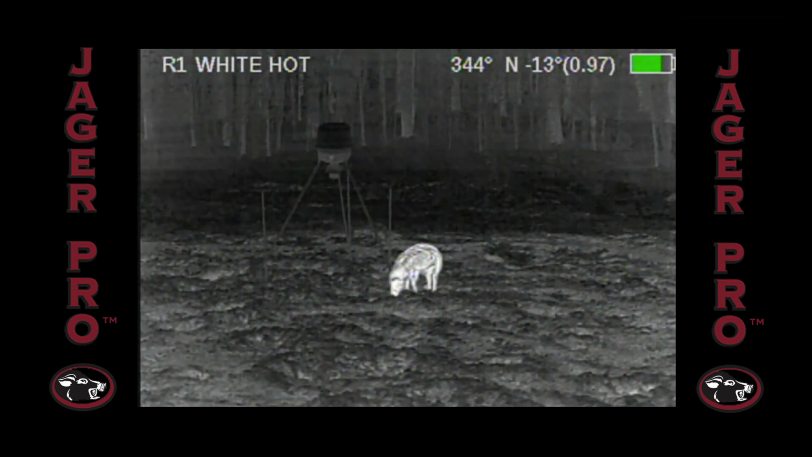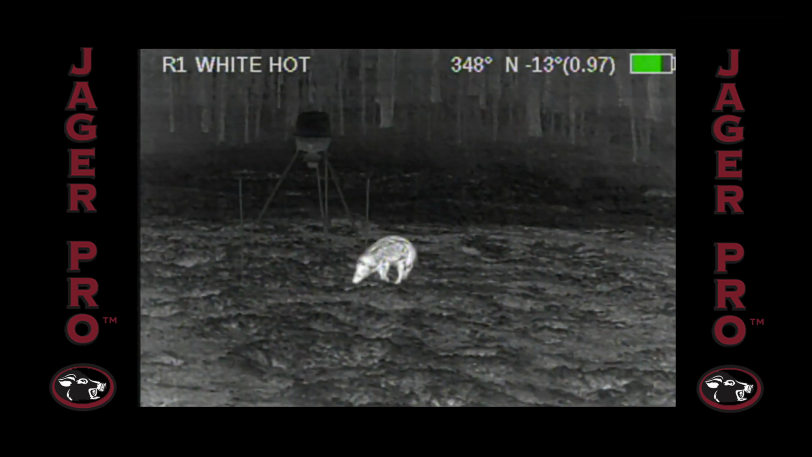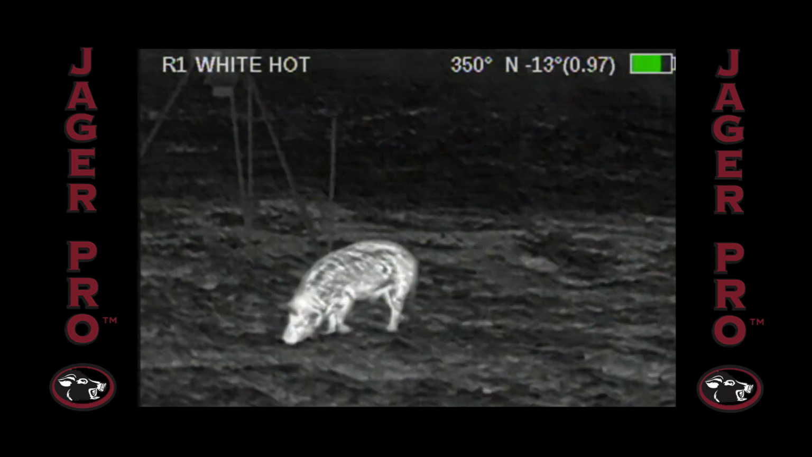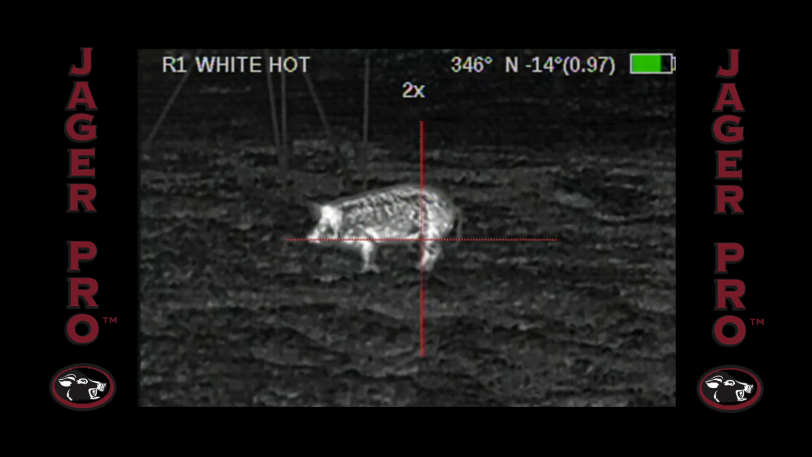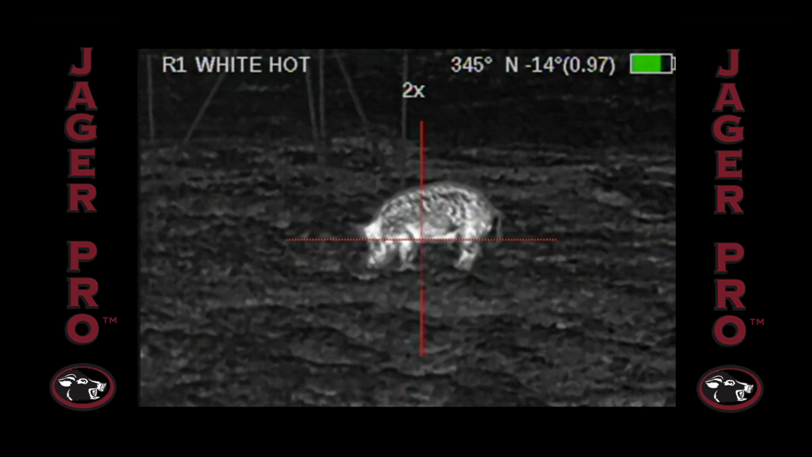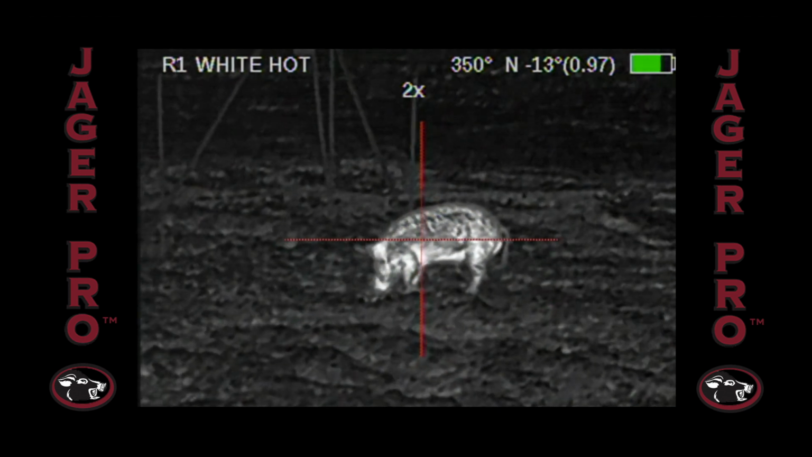Thermal shooting operations will be more effective than trapping to remove the most intelligent adults from a property, especially towards the end of an 18-month project. Selecting strategic shooting positions is very important, since the primary objective is to shoot singles at night inside 100 yards.